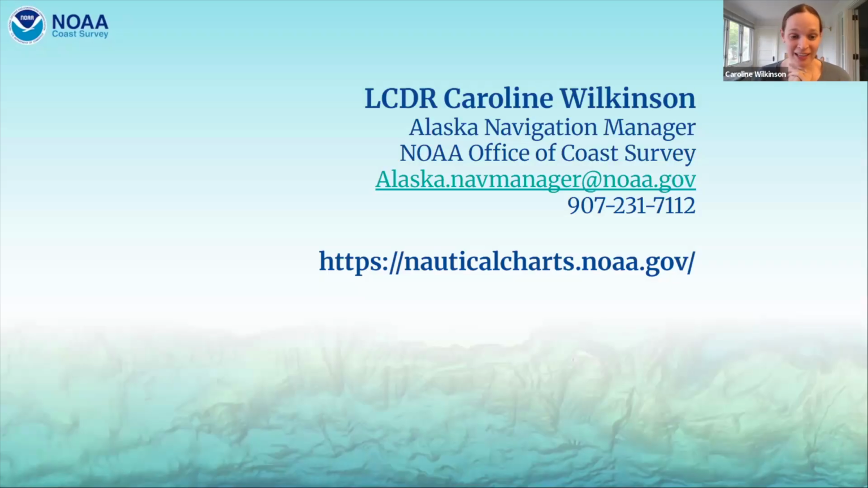Yes, it's true. Yes, they are still on the charts, particularly up near and around the North Slope. You can find them where you'll see no soundings in the area and then just a single line of soundings, because he and his contemporaries would use the lead line. It's what you think it is, a piece of lead on a line.